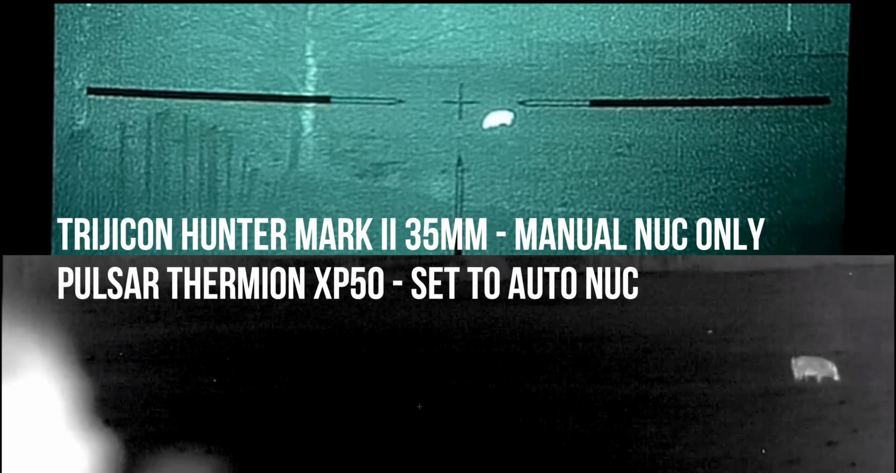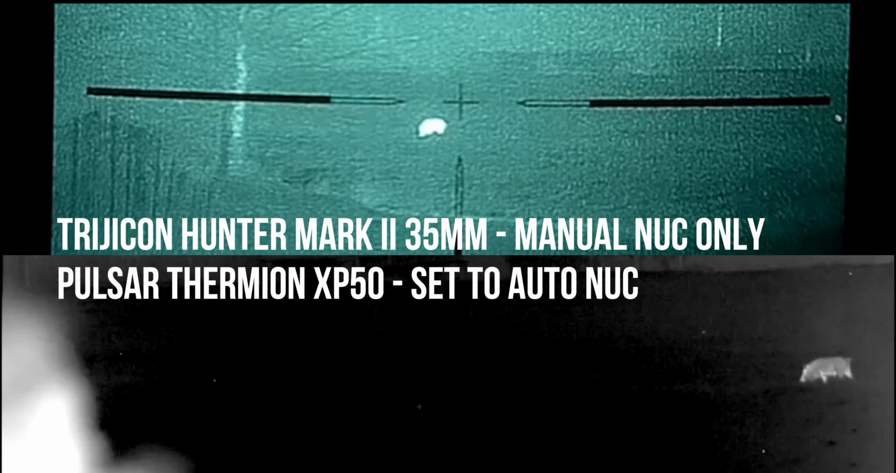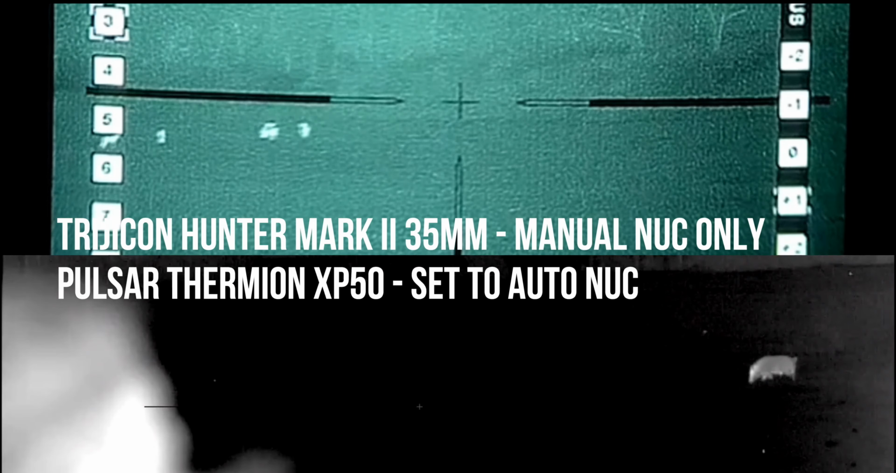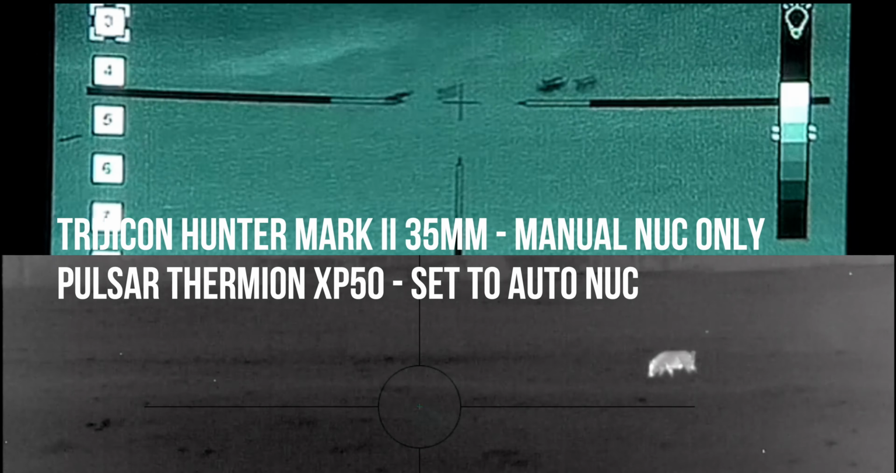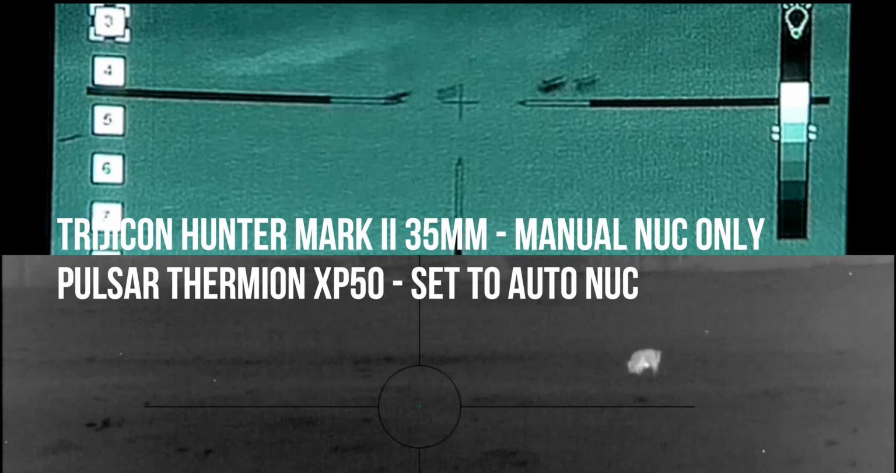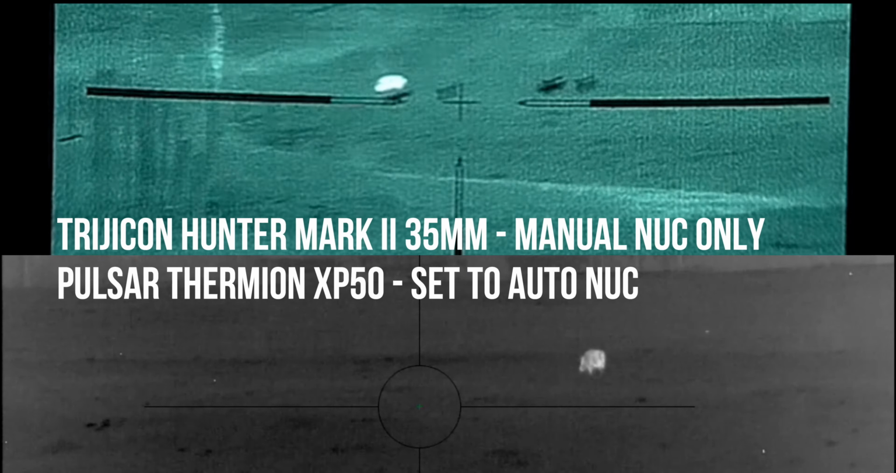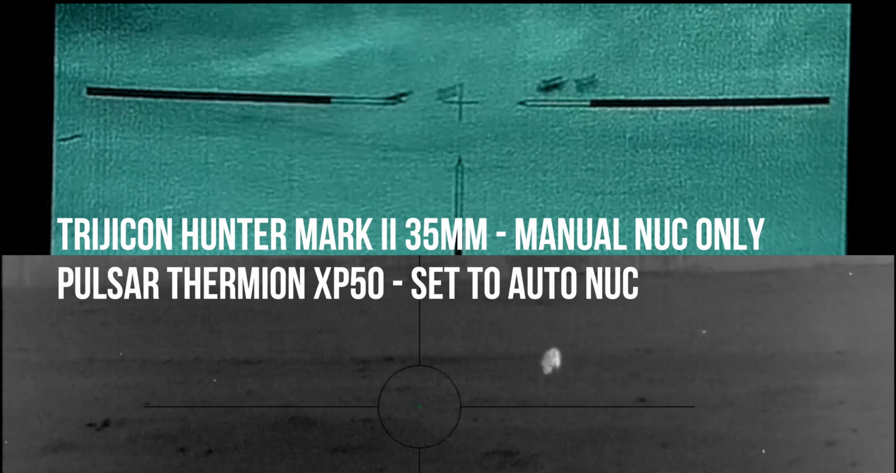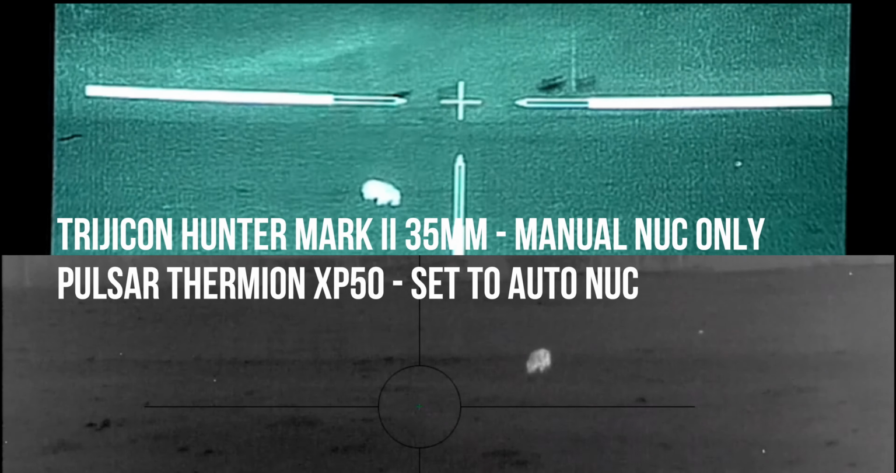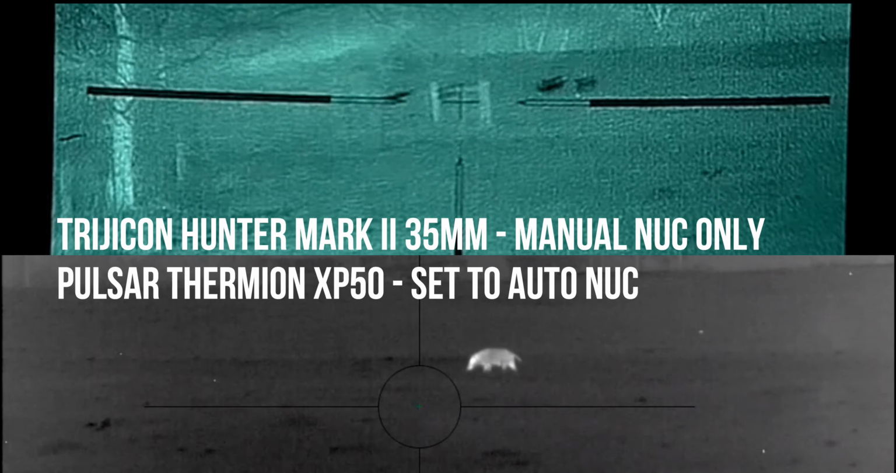There went my head. So, same exact thing here. He doesn't nuke the image, and so it's just staying pretty ugly. There goes some deer. And now he does nuke the image. But did you notice that he never closed the cap? And so those deer that were over there are now ghosted into the image that he's going to be shooting through.